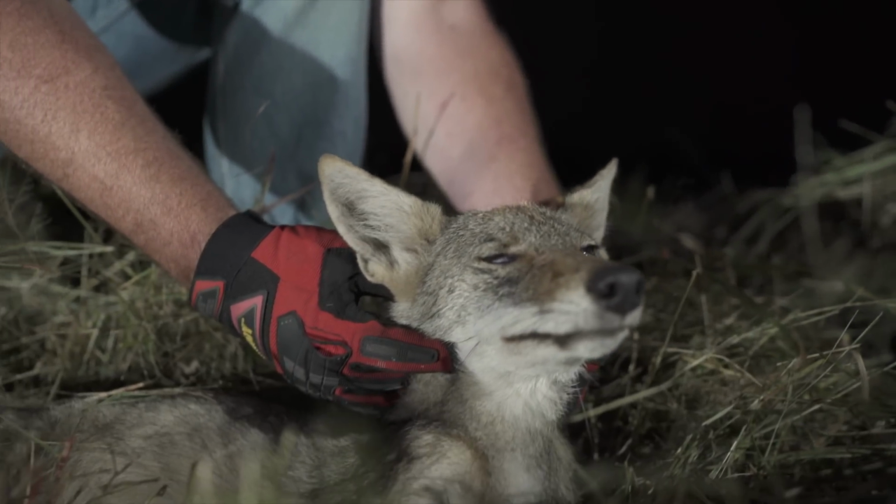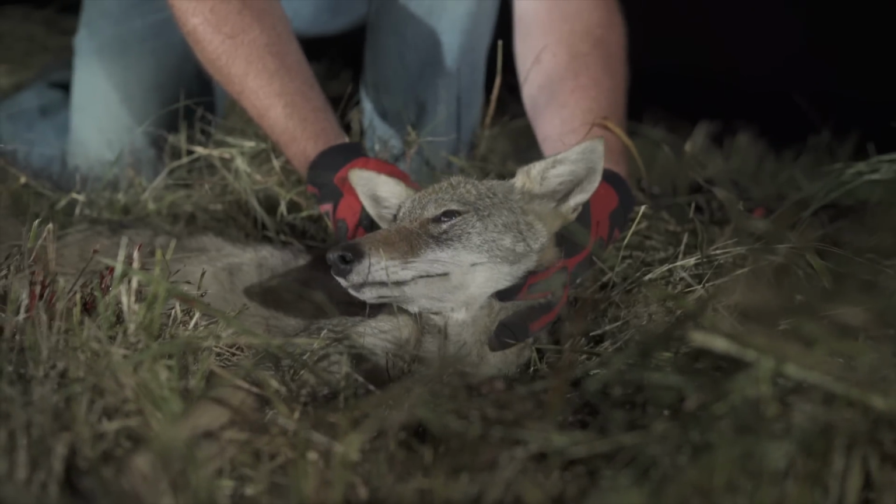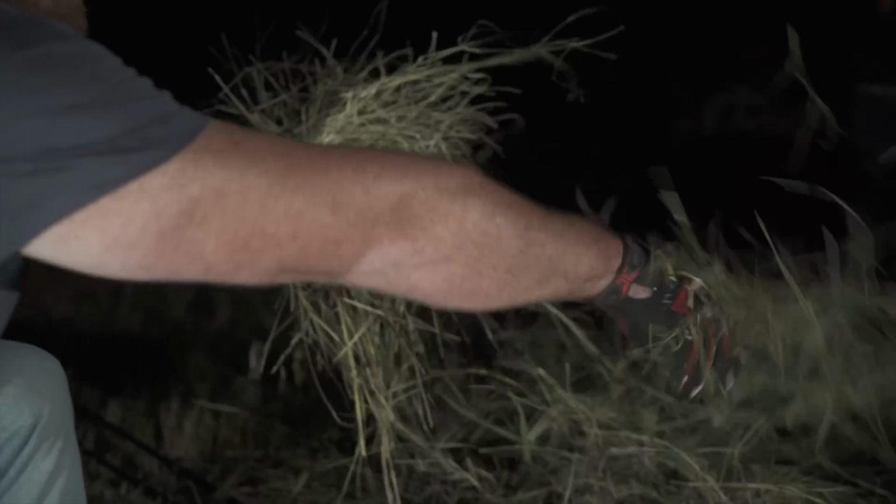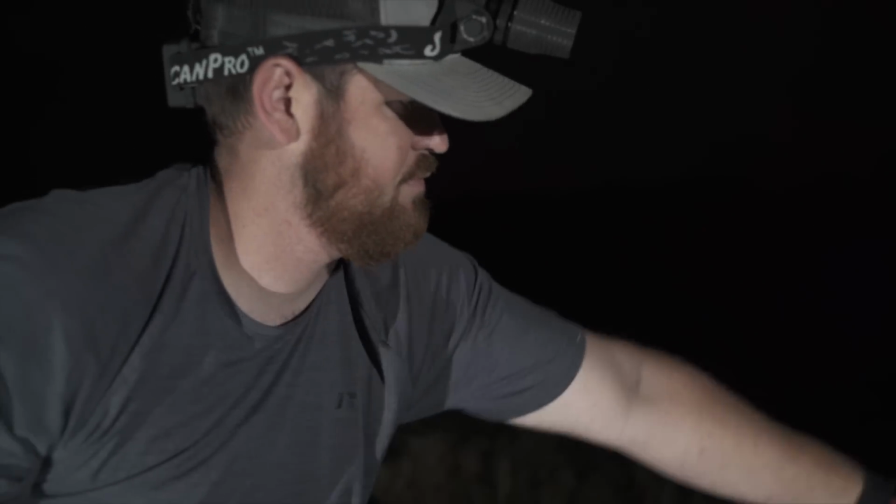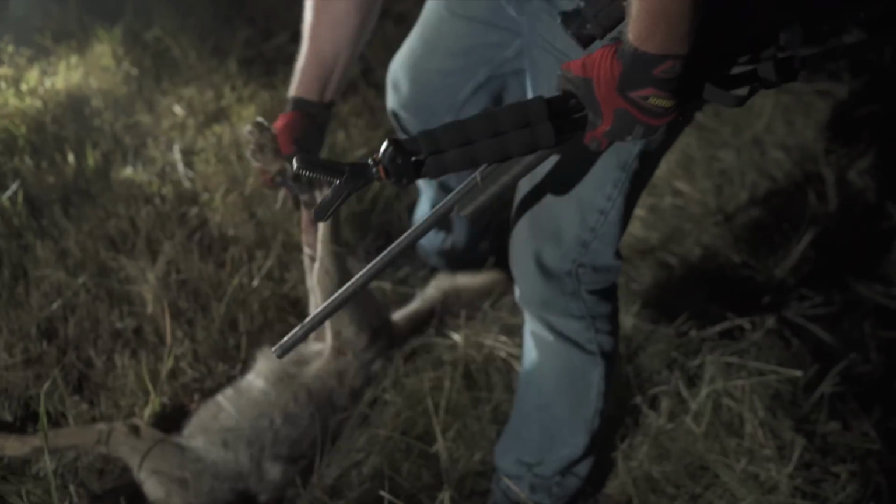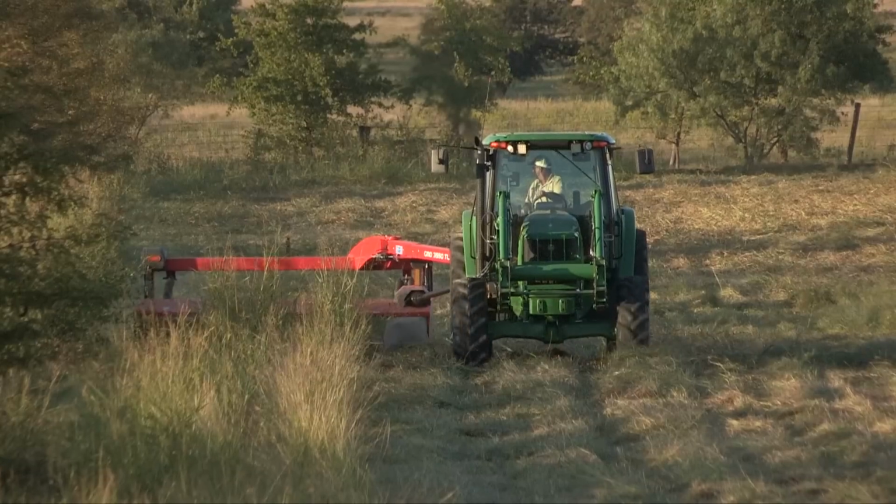There's things I tend to remember from all of our hunts, and I'm positive the sight of this coyote leaping over strips of raked hay grass will be with me for a long time. I mean, how cool is that? This is the beginning of a very good year. I can feel it. Night Crew Season 2 has just begun.